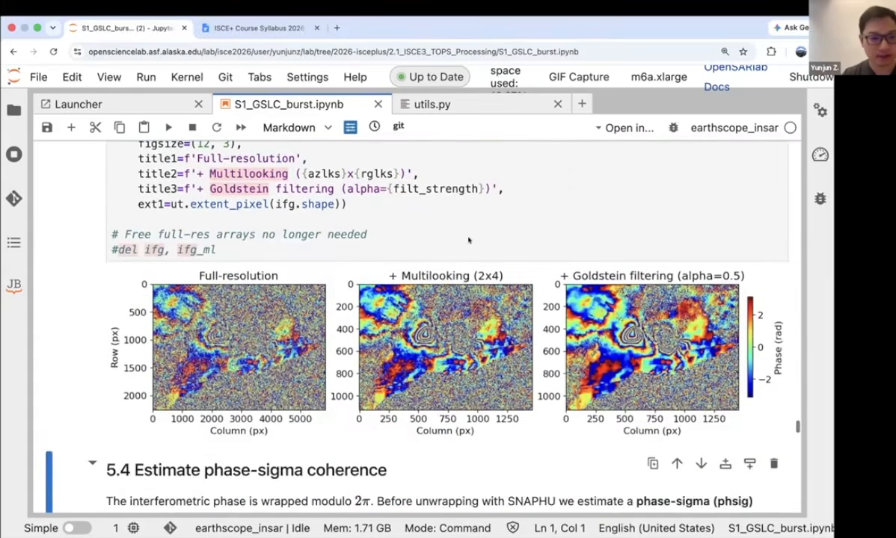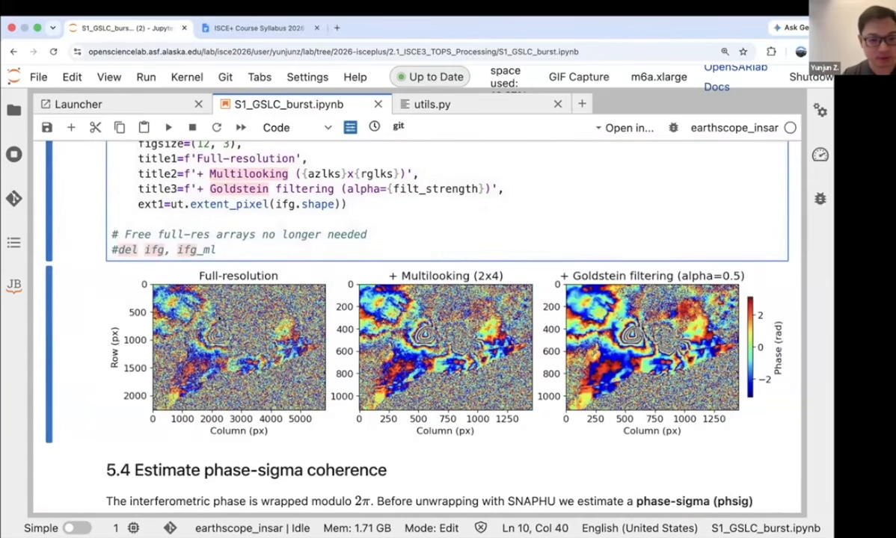And these are the results: the original full resolution, and the multi-looked one, where you can see the size is already shrunk. Once we do the multi-looking, the phase quality is already much better. And after we do the filtering, it's increased even better.